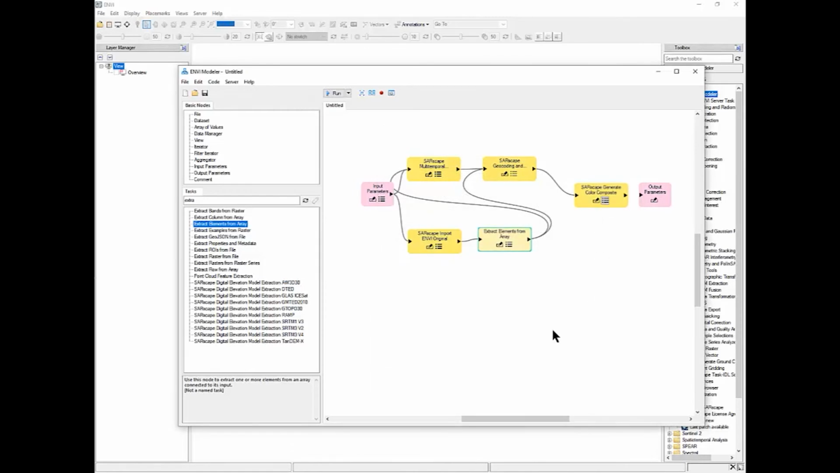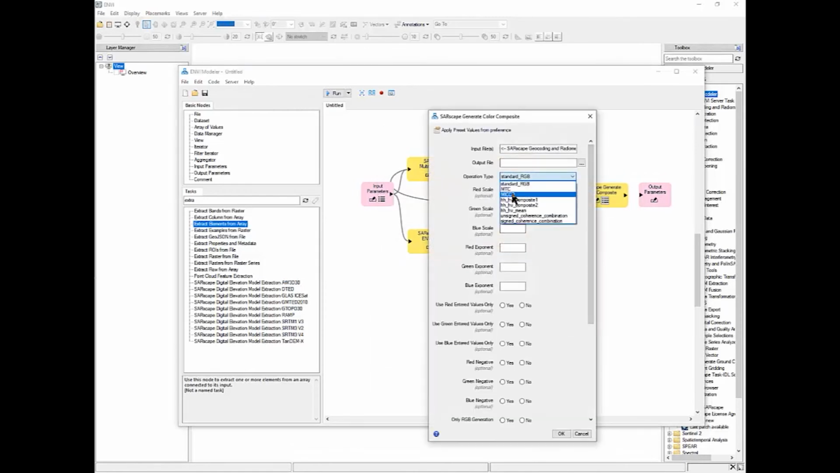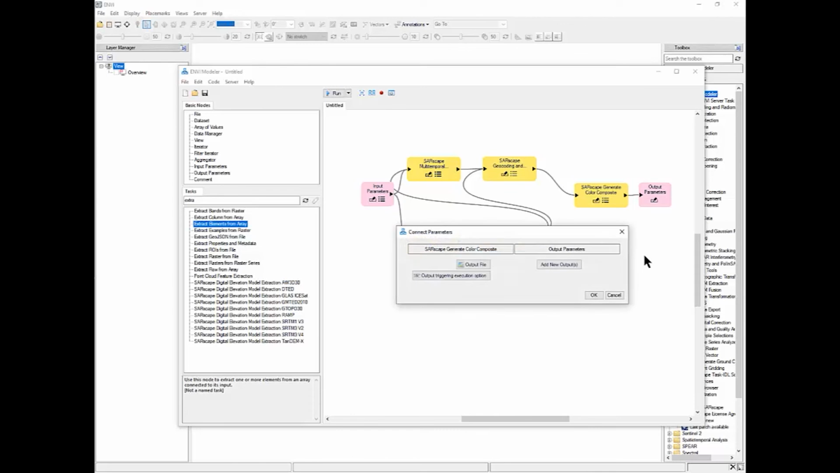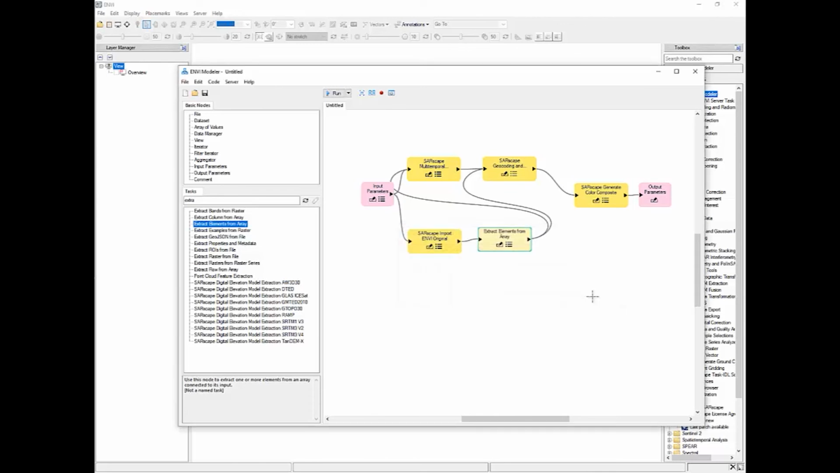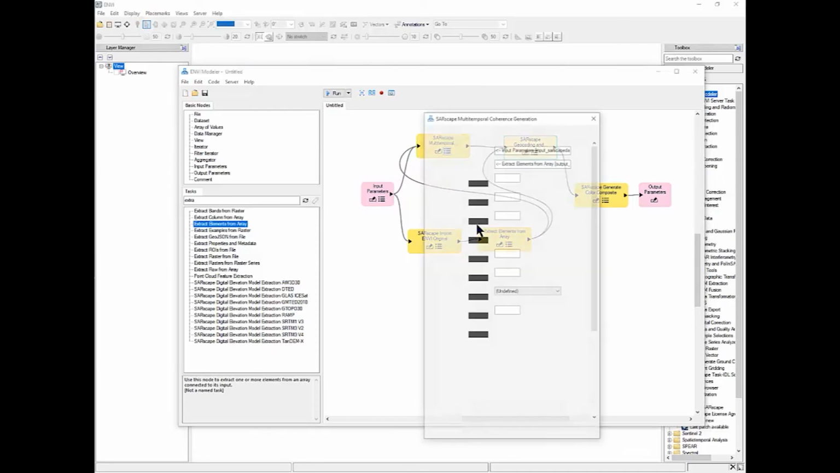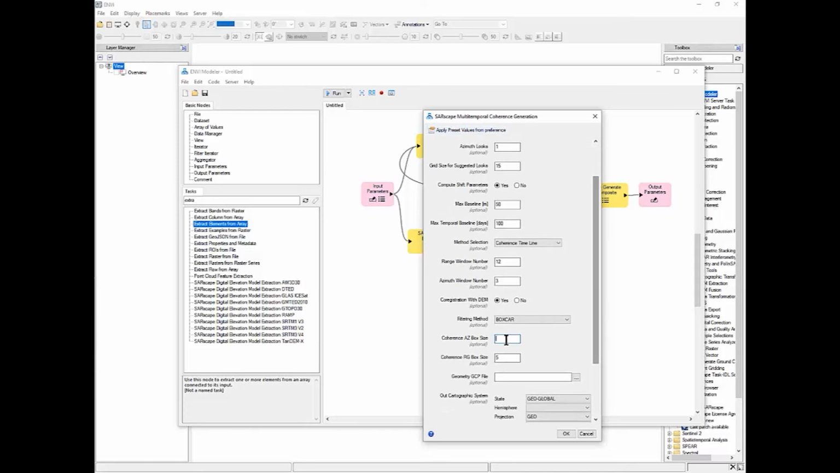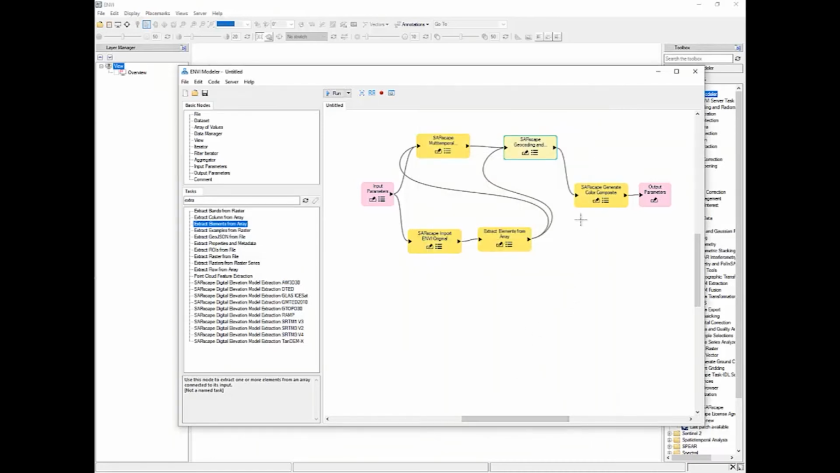We select the type of color composite that we want to extract, and then finally we connect the output to the output parameters. So just a few things to tune. Let's see here the parameters, and then I want to use a kernel a little bit wider, larger, to estimate the coherence, to highlight the changes that are